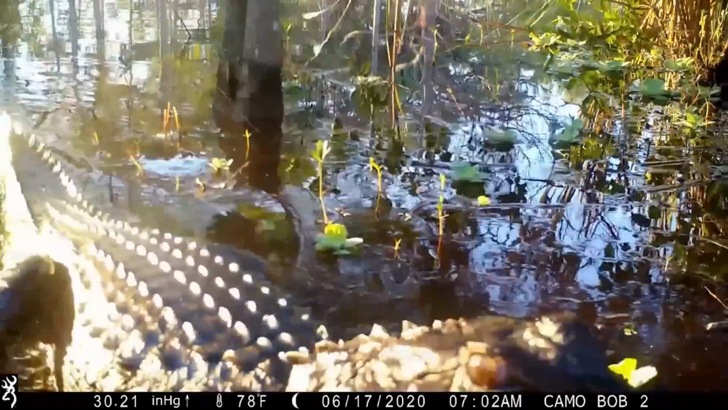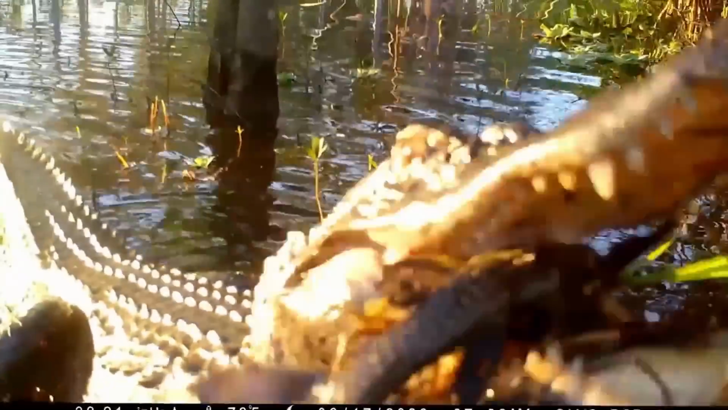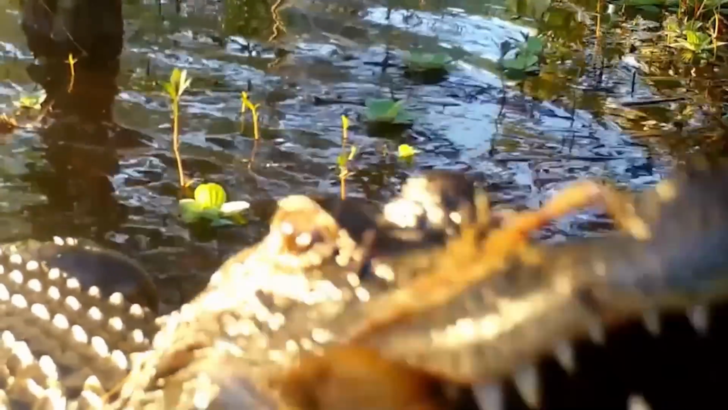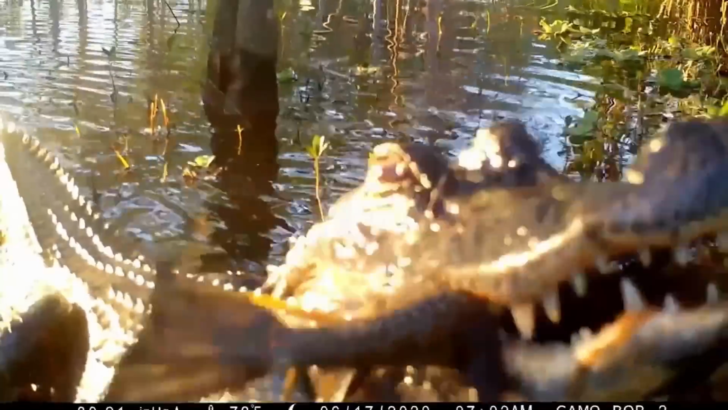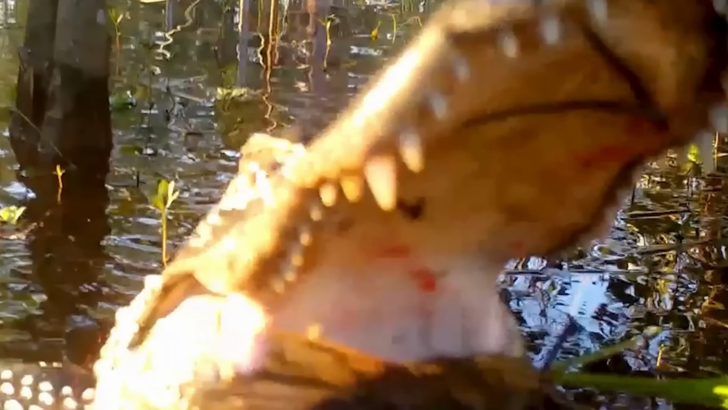In this video, a trail camera captures remarkable footage of a crocodile gobbling down a whole fish in this swamp. This alligator is at really close range, giving us a chance to see the wonders of nature. From this video, one can understand that the alligator is quite a powerful creature.